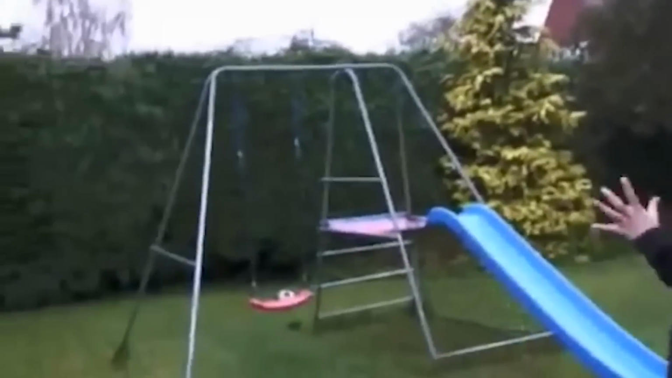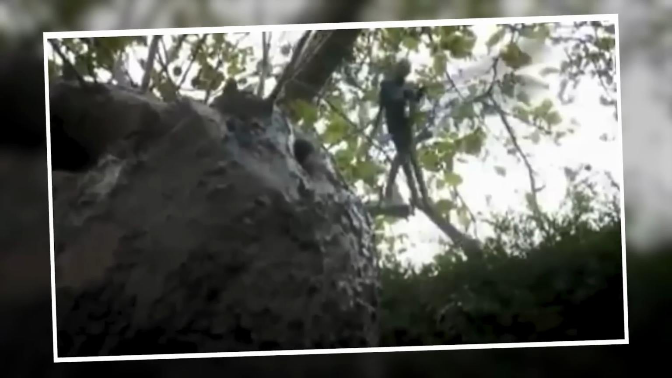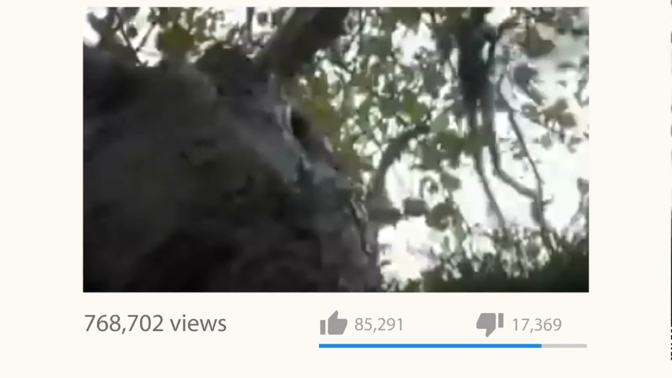Some kids were playing in a playground when they noticed something unusual near a tree. Intrigued, they approached it to investigate, and this is what they discovered. At first, it resembled a firefly, or perhaps a dragonfly. But after a few moments, it became apparent that it had arms and legs. The creature seemed to possess 4 limbs, 2 arms, and 2 legs. When the video circulated on the internet, many people claimed it was a fairy, while others dismissed it as a hoax.